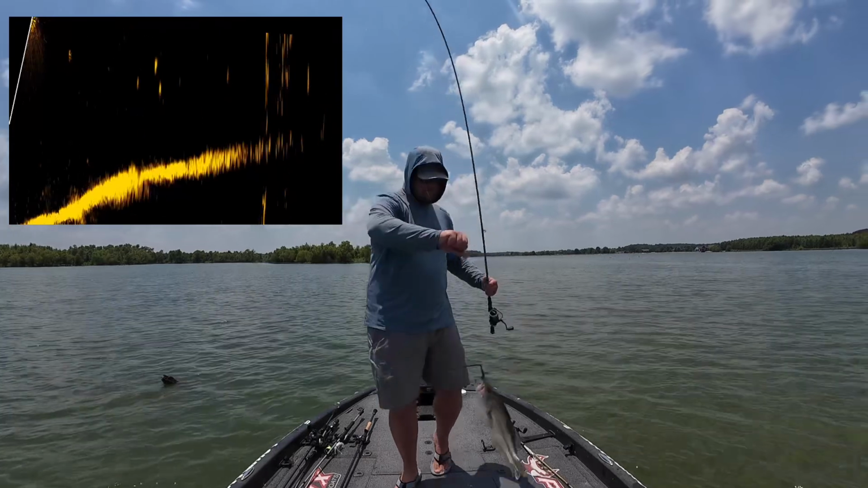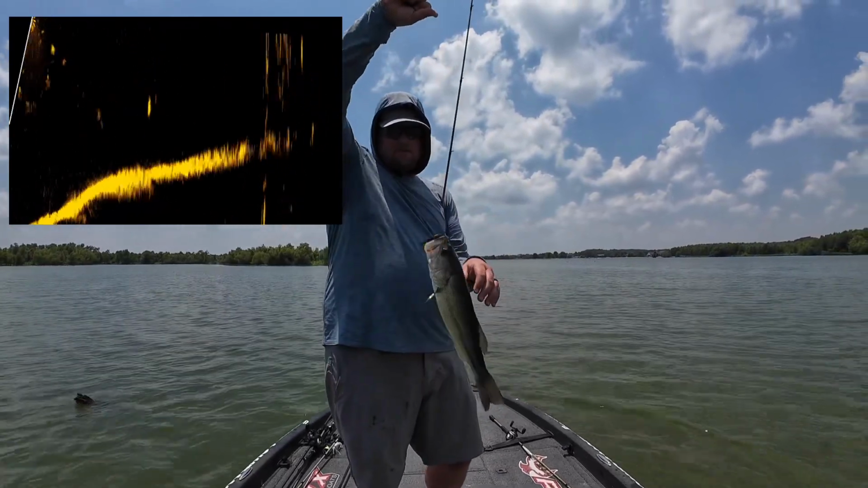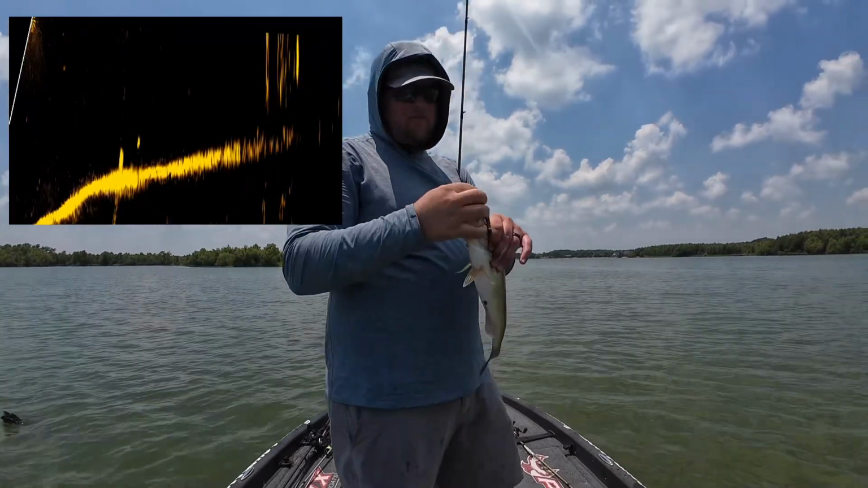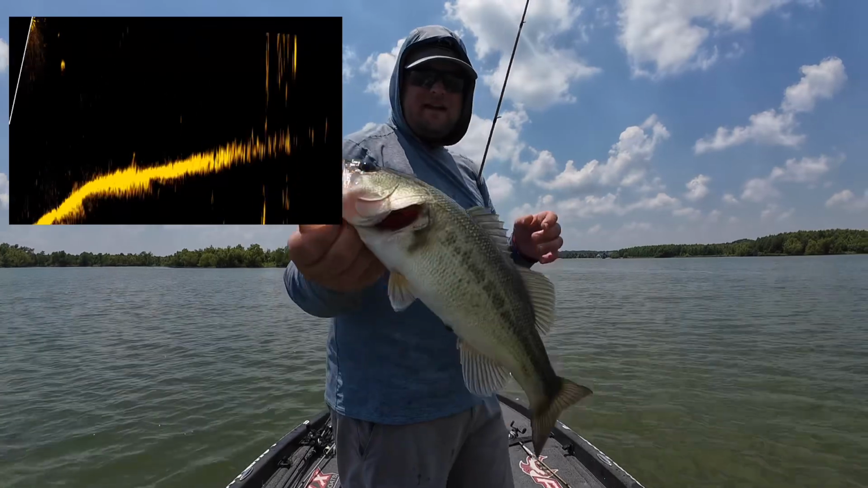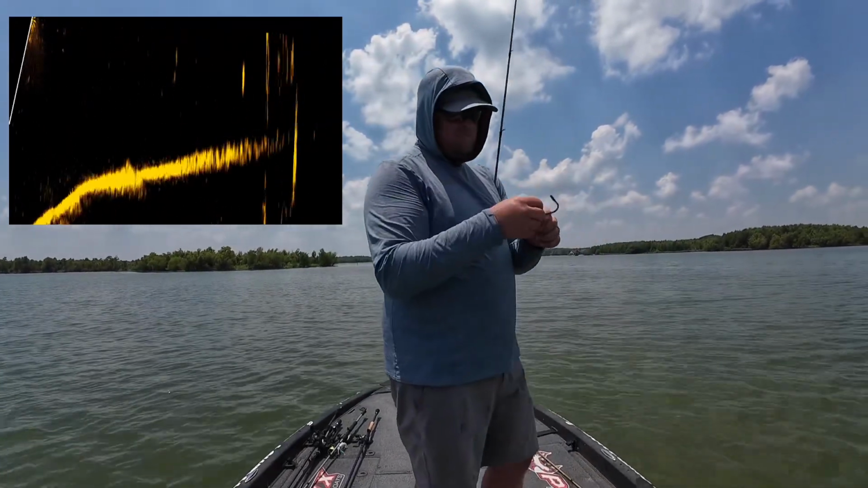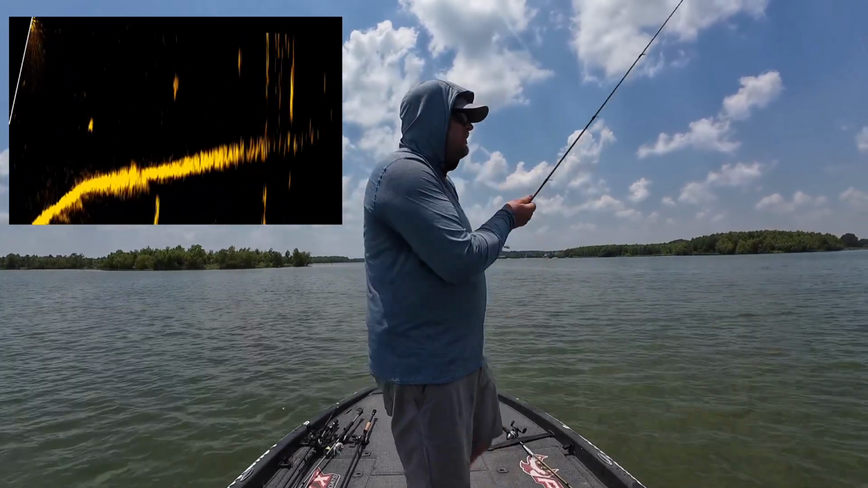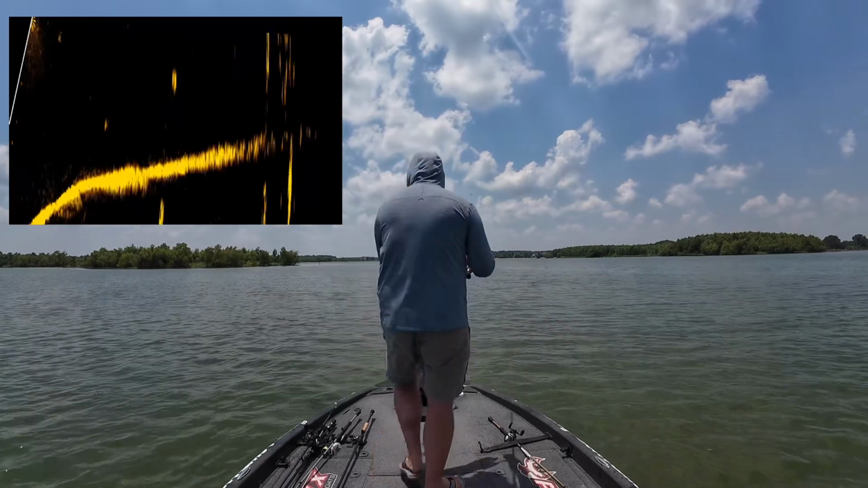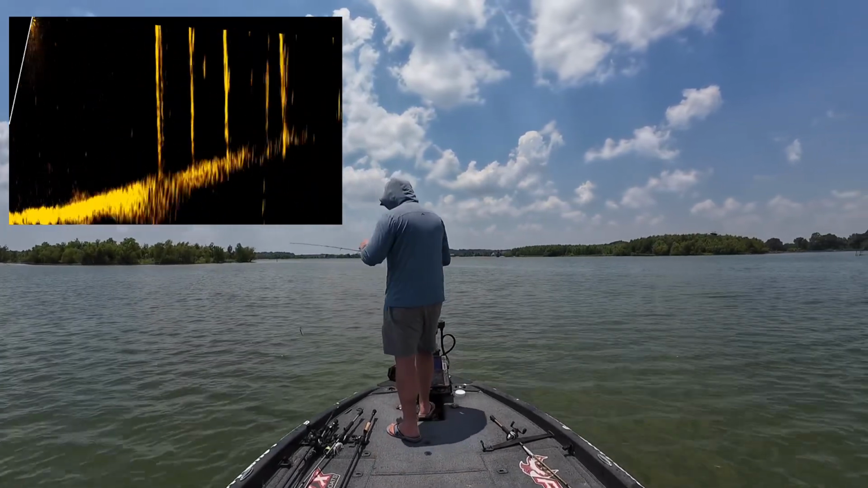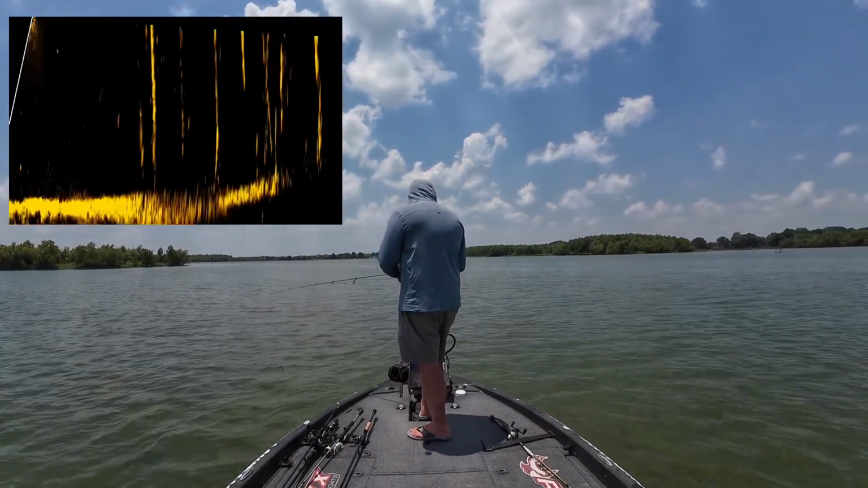All right. We can boat flip them because it's on 12-pound Gold Label. We're not really going that finesse. Maybe a finesse tactic, but we've got 12-pound test Gold Label, and then a main line of 15-pound Smackdown. It can handle quite a bit, and the rod I'm using is a 7'2" medium heavy spinning rod.